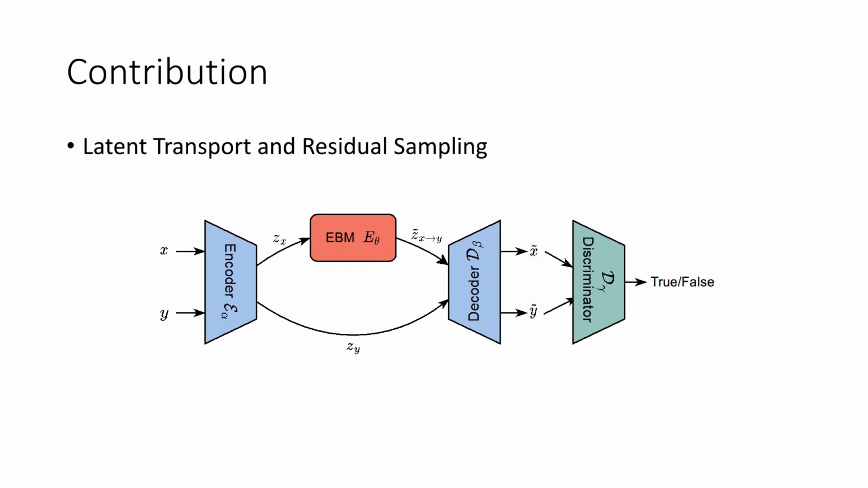We assume that representations of a partial point cloud and its valid complete forms are close in the latent space. So we designed a latent space energy-based model in an encoder and decoder architecture, aiming to learn a probability distribution conditioned on the partial shape encoding.